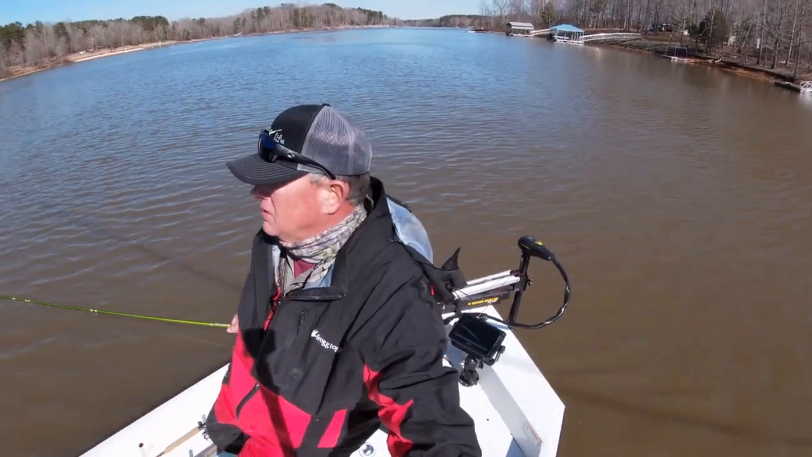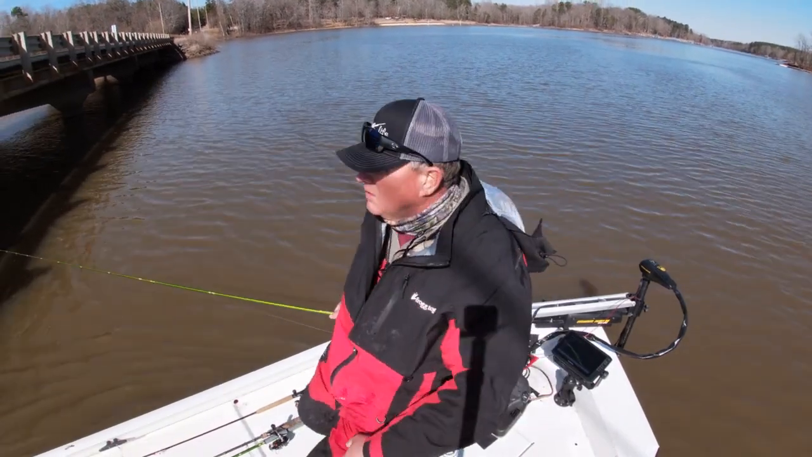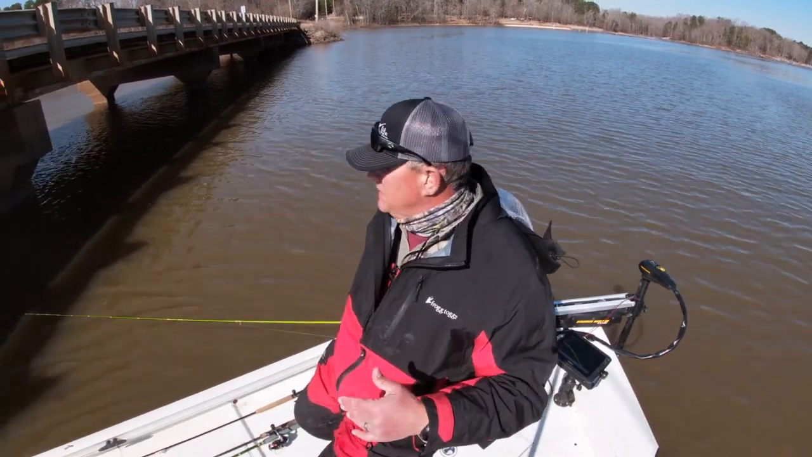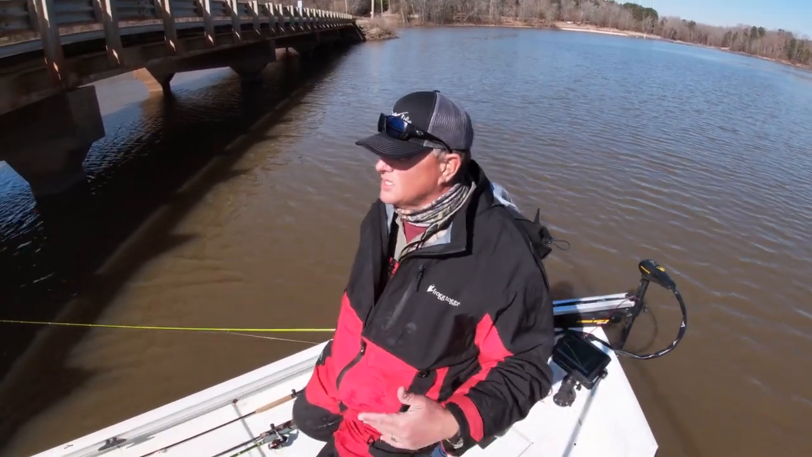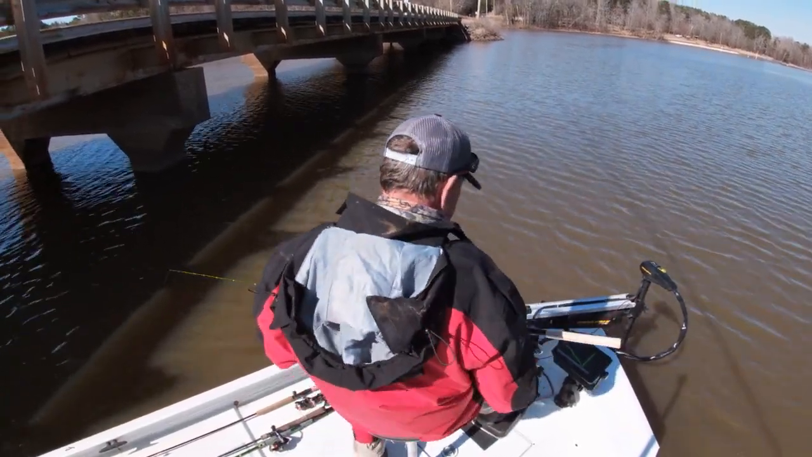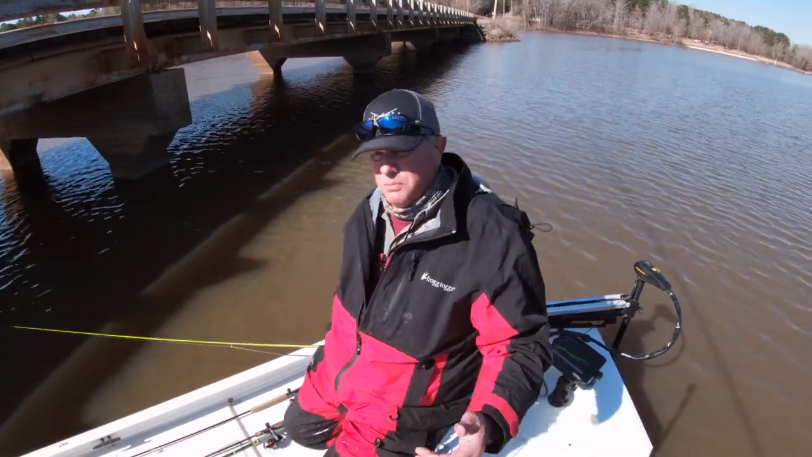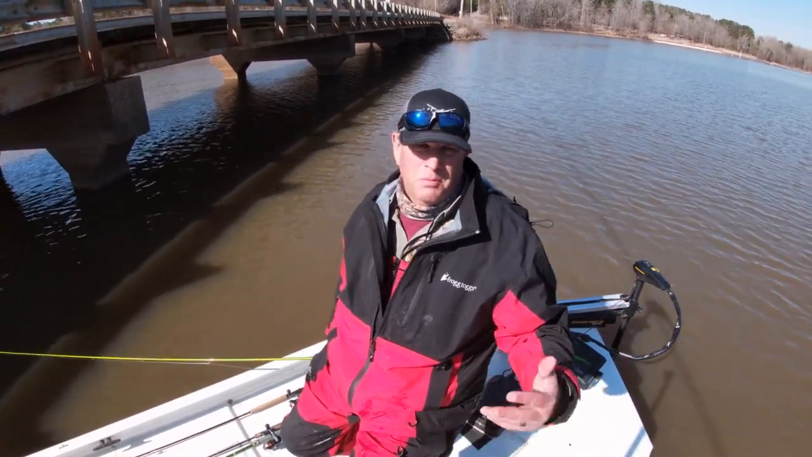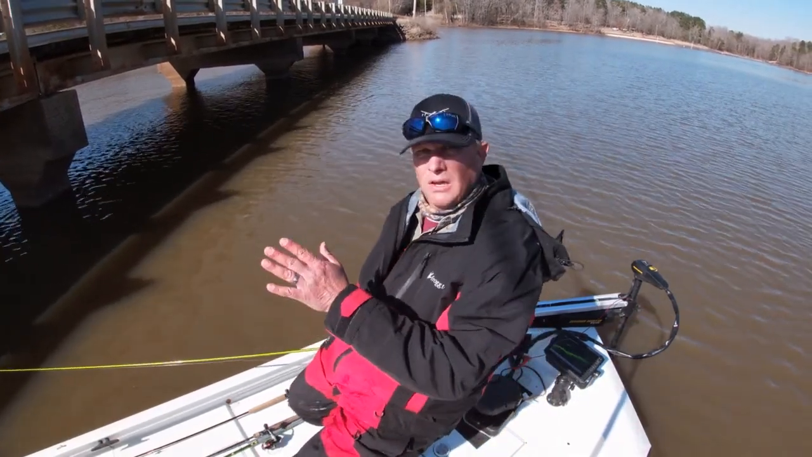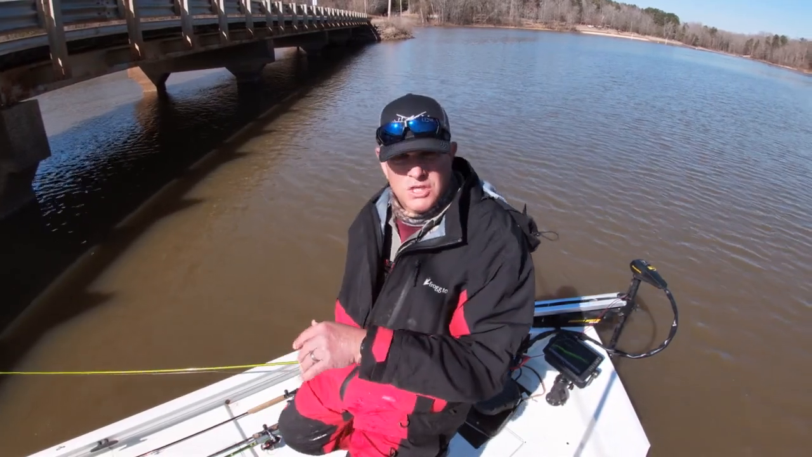So basically I'm just vertical jigging. There are some crappie. The water's deeper here, so it's a lot of nicer sized fish actually staged before they go up on the flats in this upper end. I've got my 10-foot pole. Fish are anywhere from about 8 to 14 foot. Basically, I'm just going right along this shadow line and this bridge and vertical jigging.